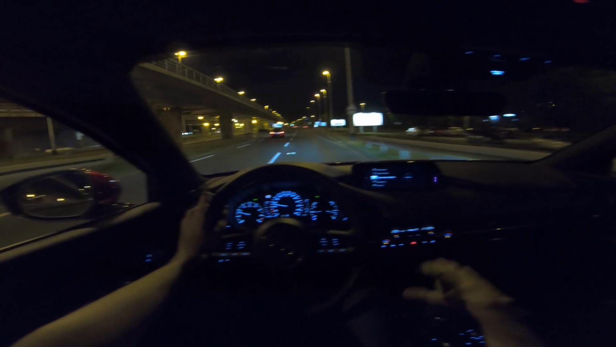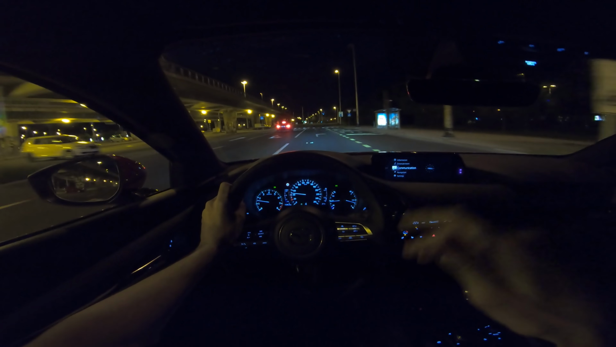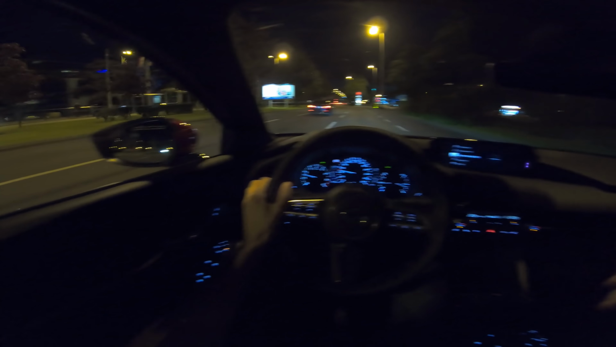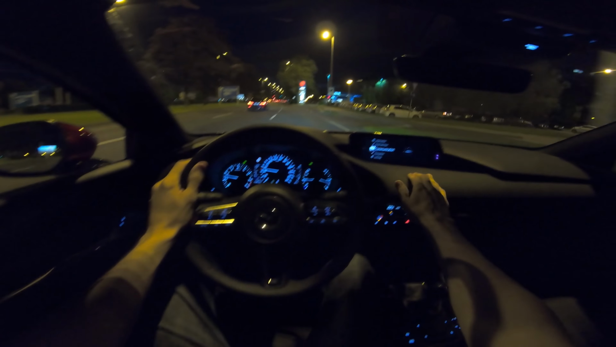Now I've been on some curvy open roads. You can see this in the day point of view where I will not talk. There's just pure driving. You can hear the engine, and this car is overall just excellent. The cockpit is beautiful. The materials are refined. You have soft leather on the top.